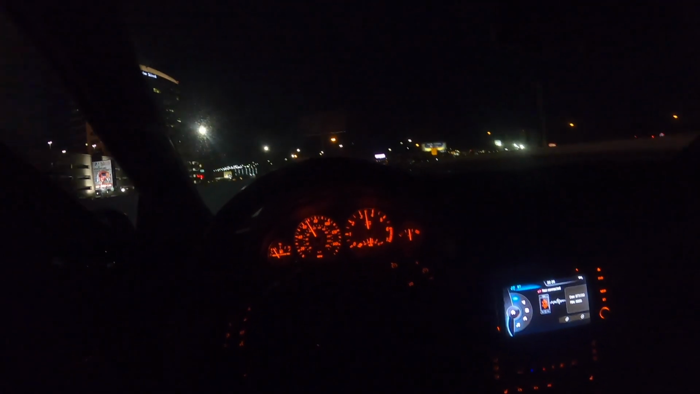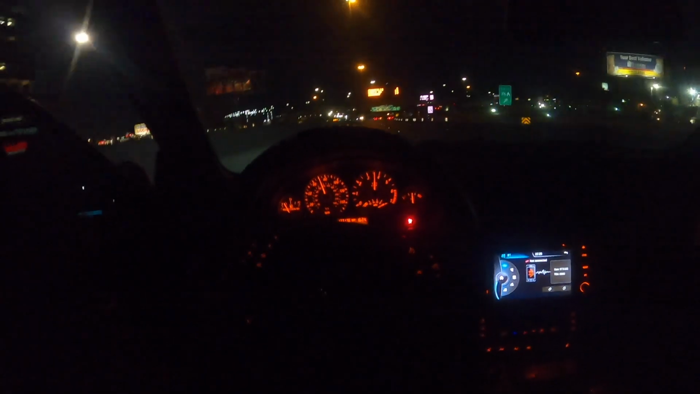This thing is bumpy as fuck. Rip, coolant light, like I said, boys.